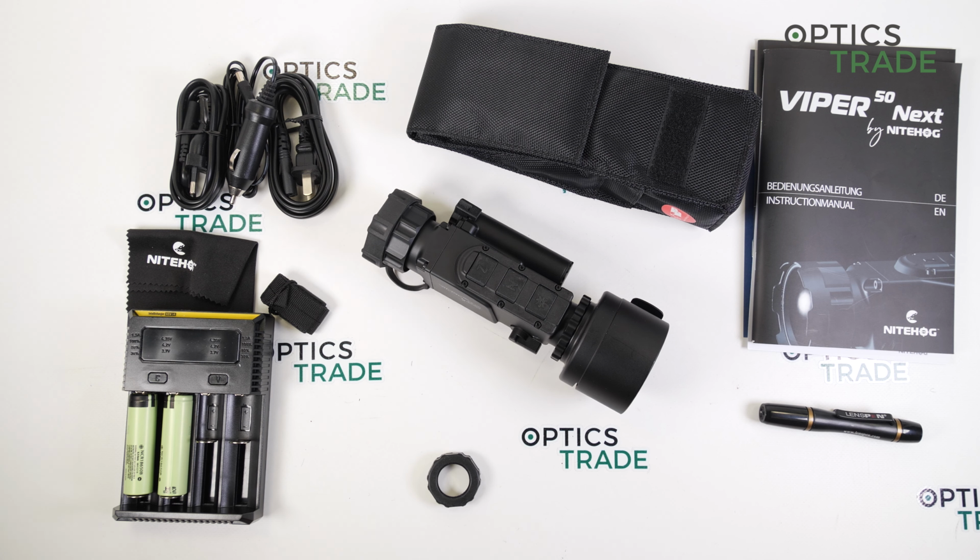Okay, now what is the competition of this device? I think the first one is the Burris BTC50, which is much less expensive, but it is much bigger and heavier. Then Pulsar Krypton, which is also more expensive and heavier, but the question is with the new Krypton 2, which is also very compact, but heavier, it depends on the price.